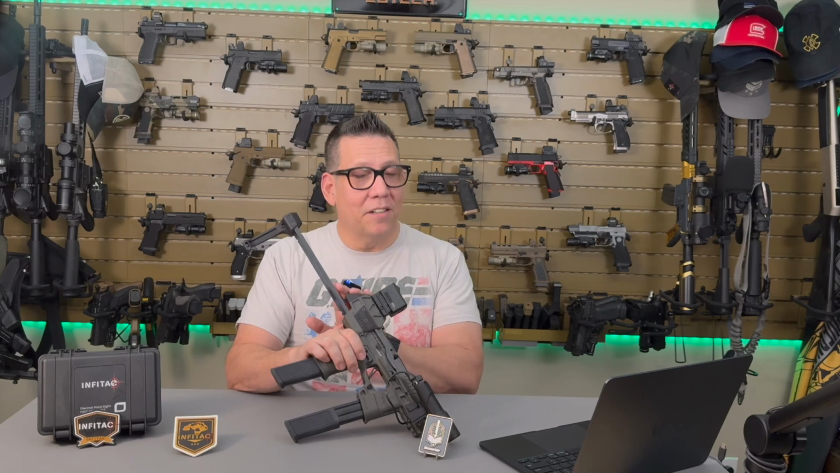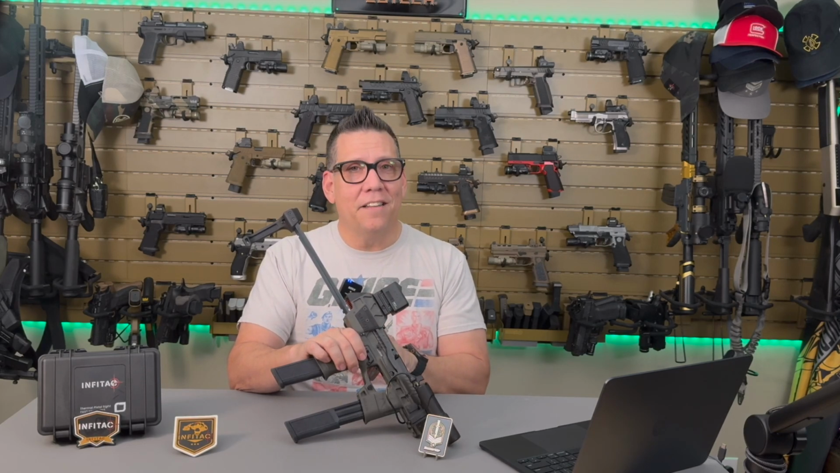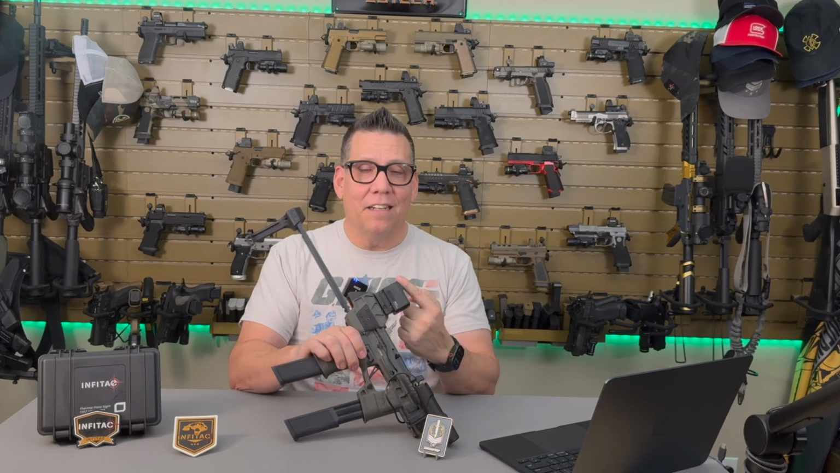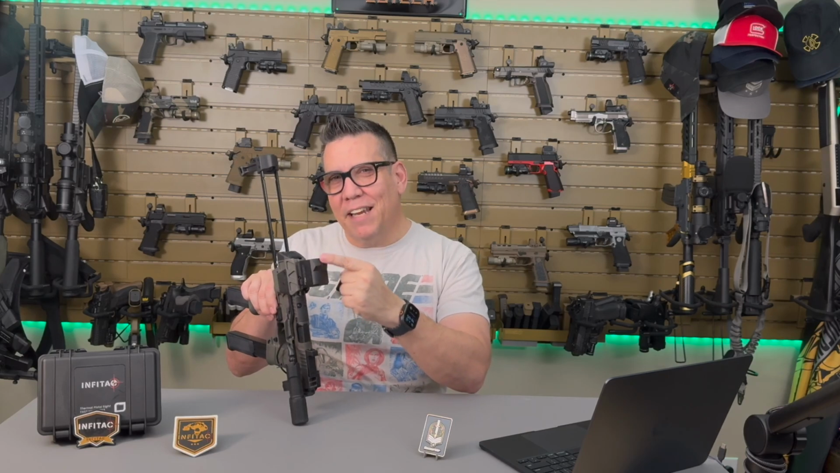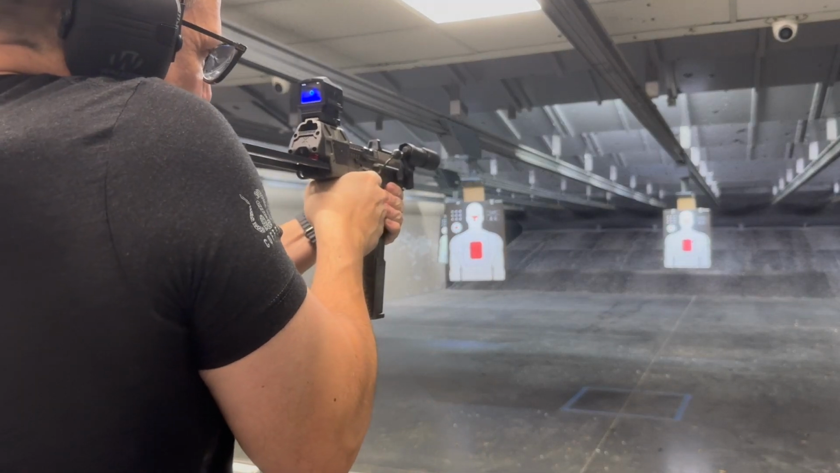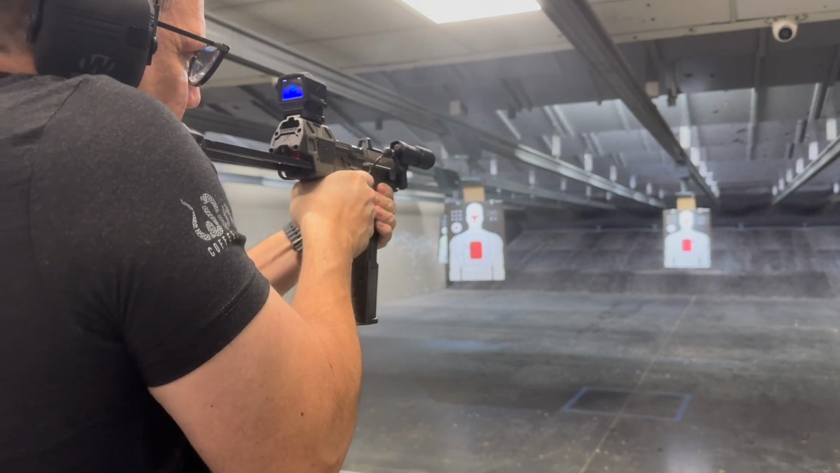Now, like I said, I put it on this SIG Flux so I could co-witness. I could see the actual sights underneath it. But if you had this running on a pistol by itself, there is a channel here at the very top where you can approximately gauge where your target is, and then you have to find it within the viewfinder itself. But I think in a stressful scenario where you're trying to shoot quickly, that would not be very helpful.